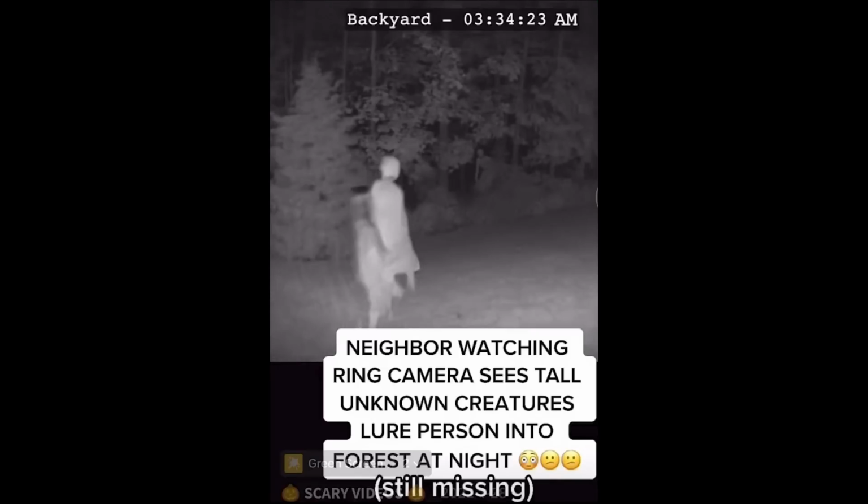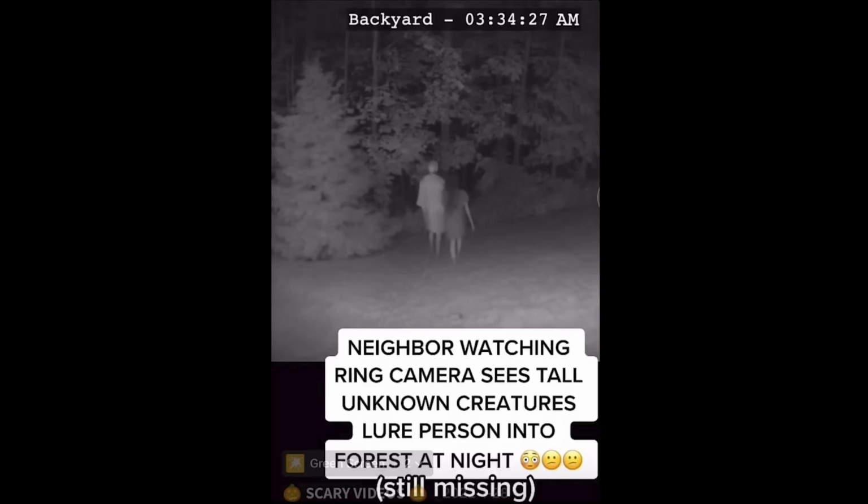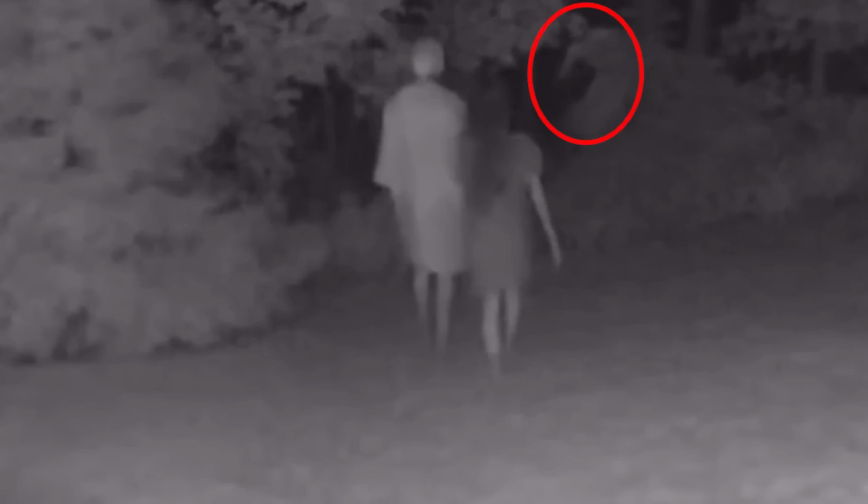This security camera set up in a vantage point caught a sinister happening in the backyard of someone's home. A man and a girl are seen walking in the dead hours of the night. What's even more shocking is that the man seems to be guiding the little girl towards the forest. When examined more closely, we can see a tall humanoid figure luring them into the forest.